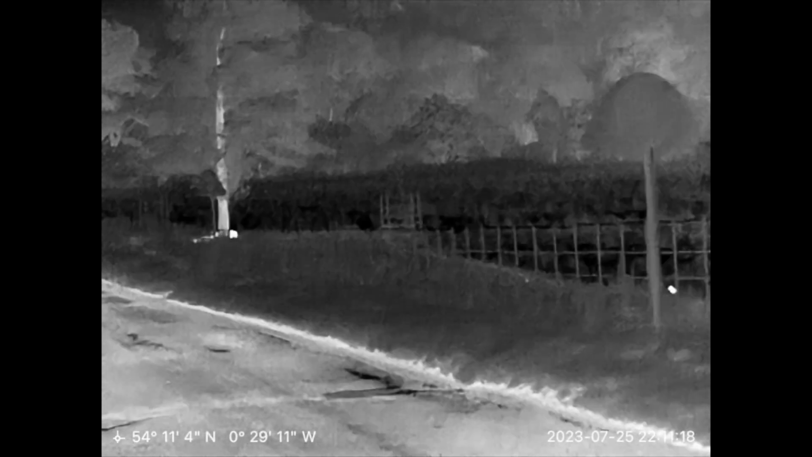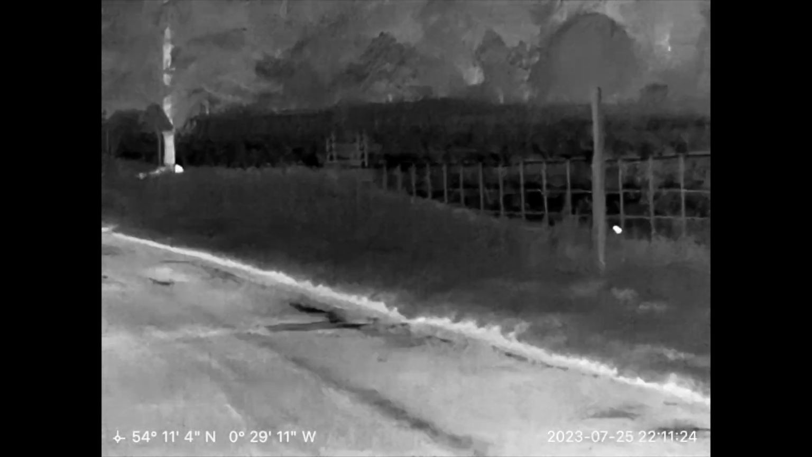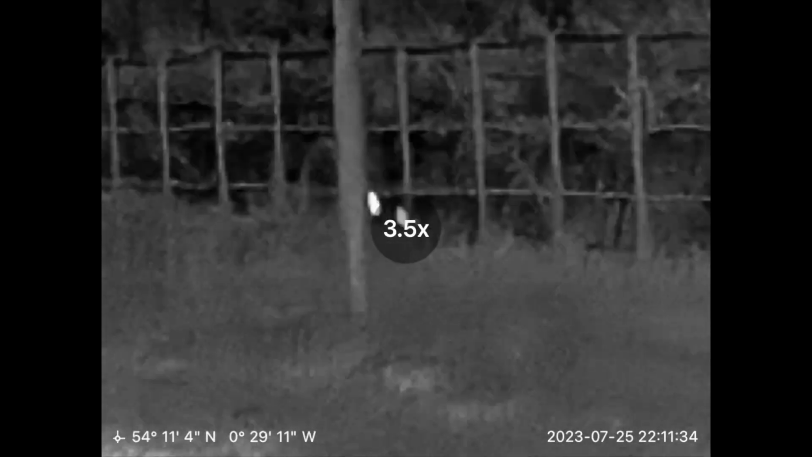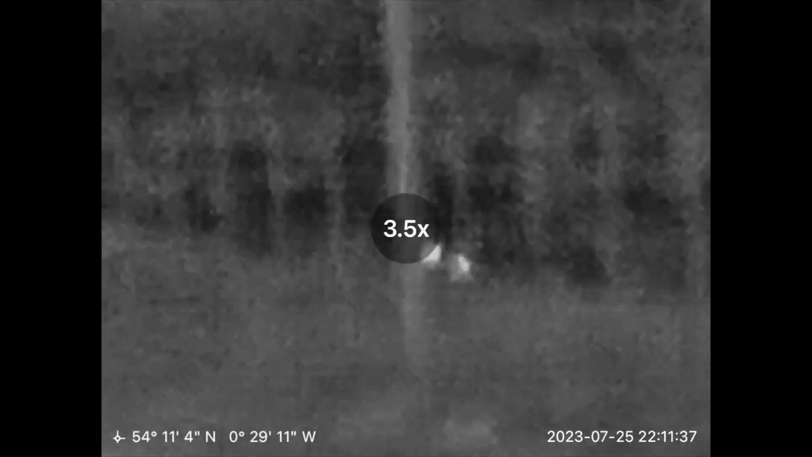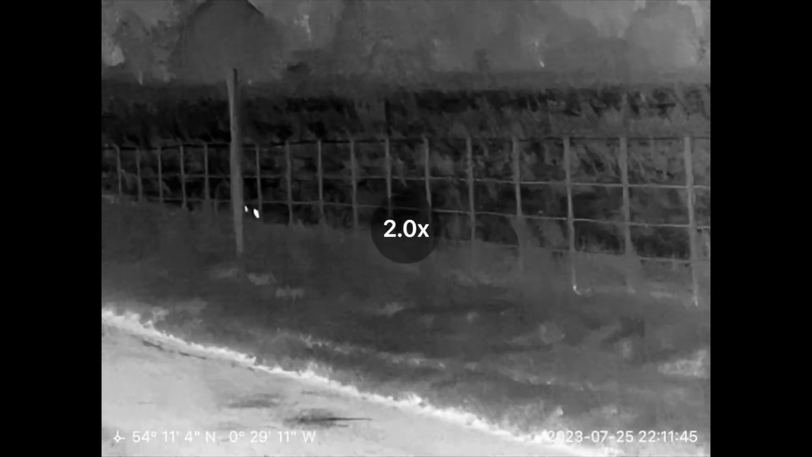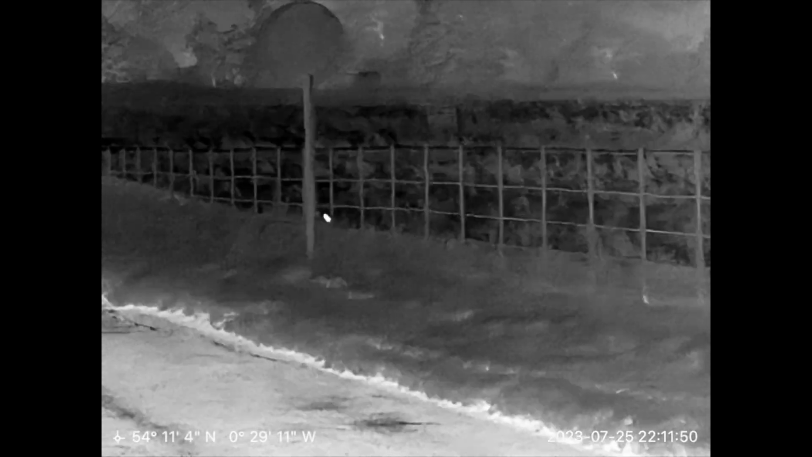Anyway, just a quick little test tonight. Out there, seeing plenty of stuff about. Something up near that tree up there, but I don't fancy walking about 100 yards up the hill. Another rabbit there by it looks. A couple of rabbits there. Just zoom in. There we go. So well off there, they've got to be about 50 yards away. 45, 50 yards.